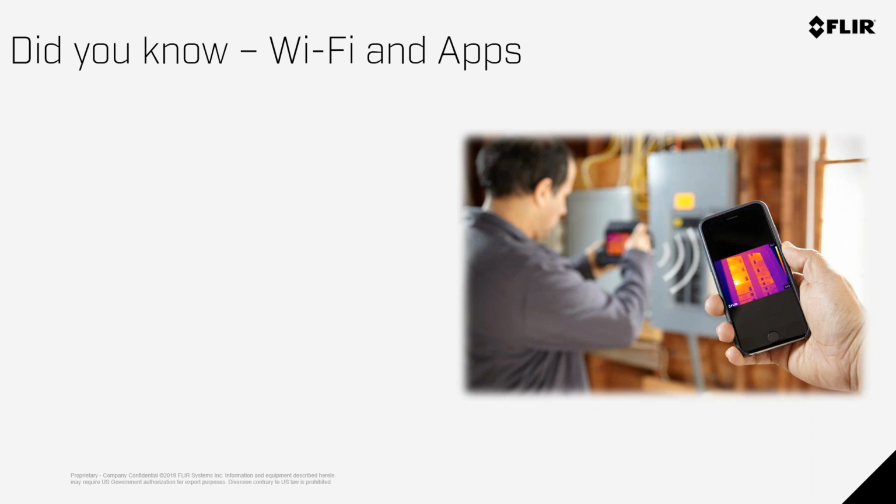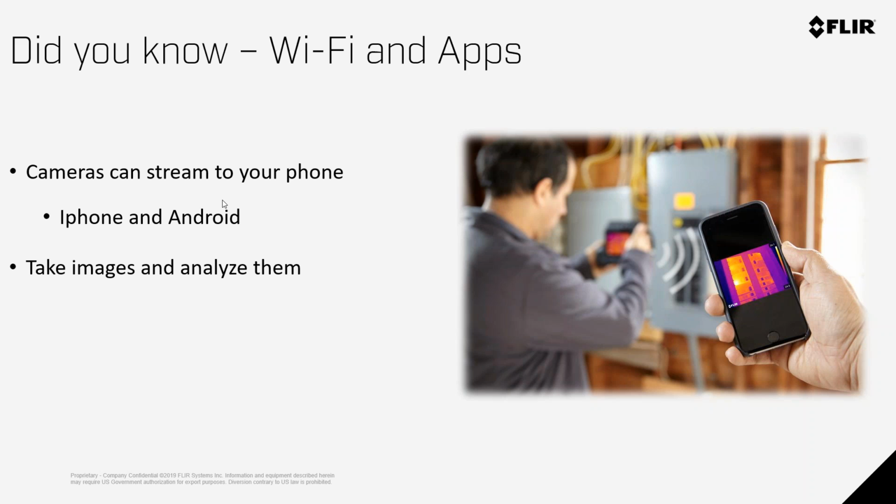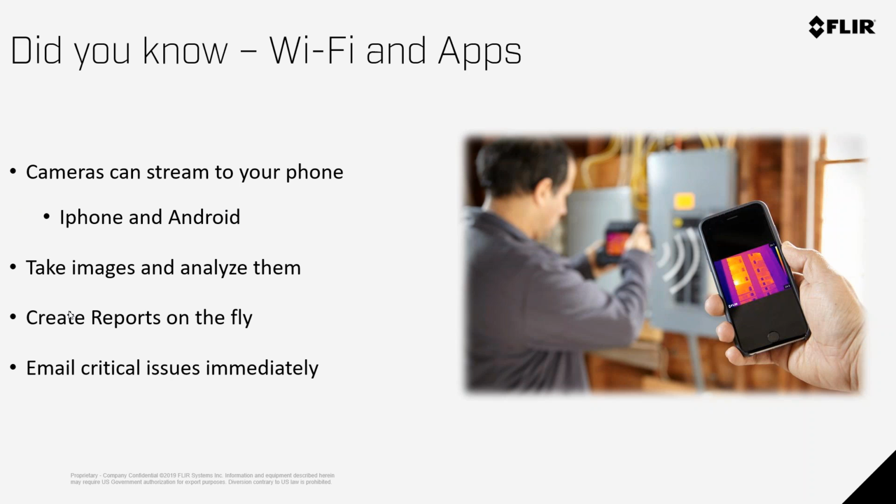Did you know that these cameras also have Wi-Fi built into them? And manufacturers like FLIR created apps where you can stream the data from your camera to your phone. So if you found the problem and you need to get that information out quickly, as we can see in this picture, this gentleman's taking a picture. He Wi-Fi'd it to his phone, and from his phone, he can analyze it, create the report on the fly, and email critical issues out immediately. Time can save a lot of money if you act quickly. These are built into the camera systems as well.